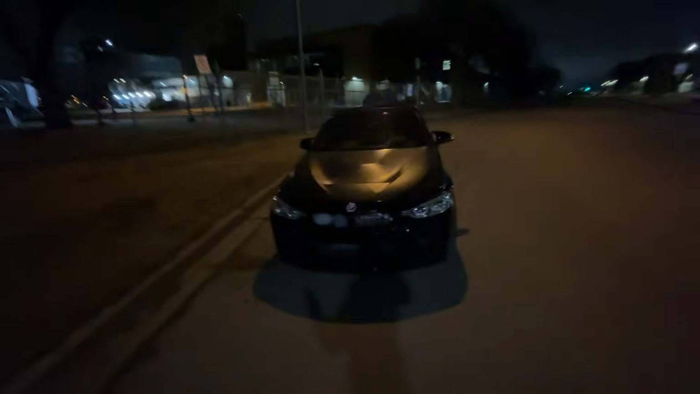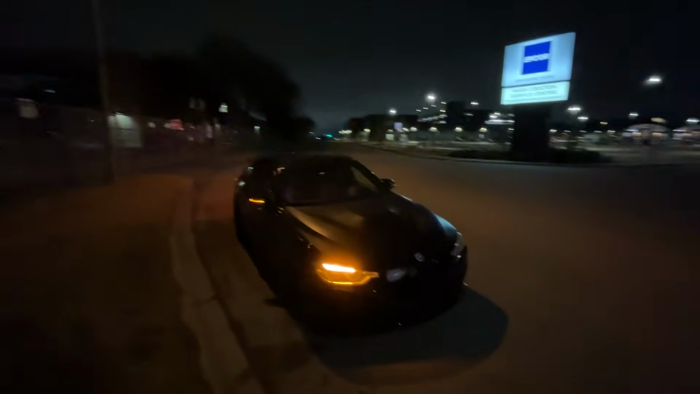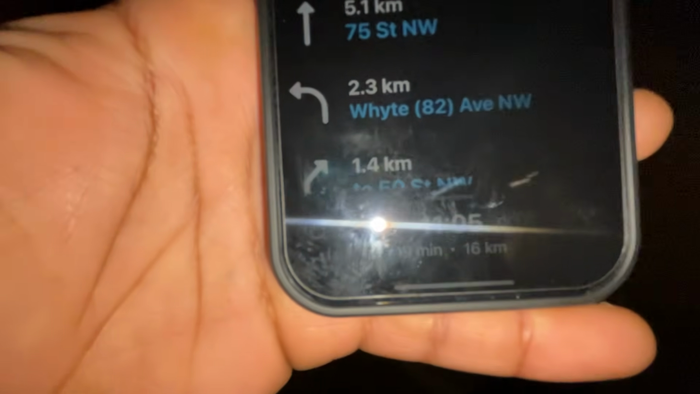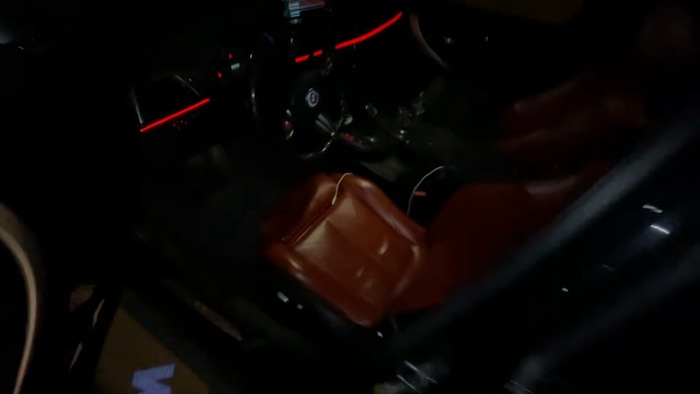I gotta make this a quick one, but this should be a cool video. This is the first late night POV since I've had the red seats, so you guys will see what the red seats look like under the stars and everything. It's off right now, but I'm just running to a soccer game real quick. I should get there at 11. My ETA is 11:05, so I'm gonna see if I can somehow beat it. I'm gonna bring y'all along with me for this little POV drive.